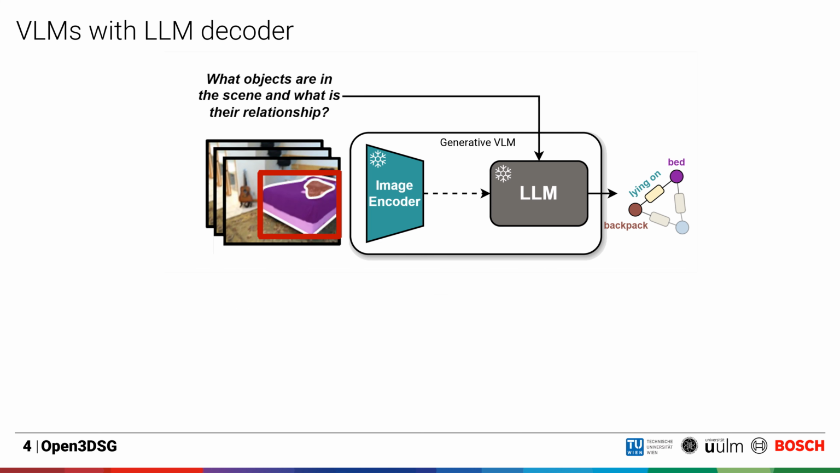Instead of utilizing CLIP-like models, we investigate vision language models with an image encoder and an LLM as the decoder. By using an LLM, we utilize all the compositional and world knowledge embedded in them, resulting in improved relationship predictions. The basis of our work is the InstructBLIP model.